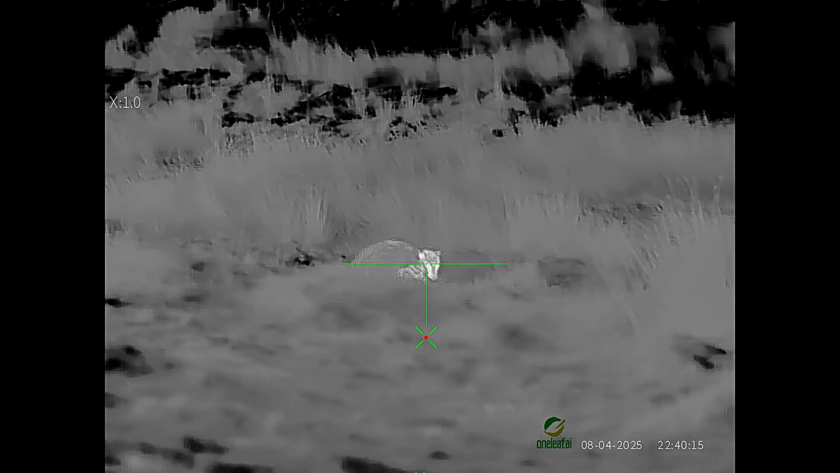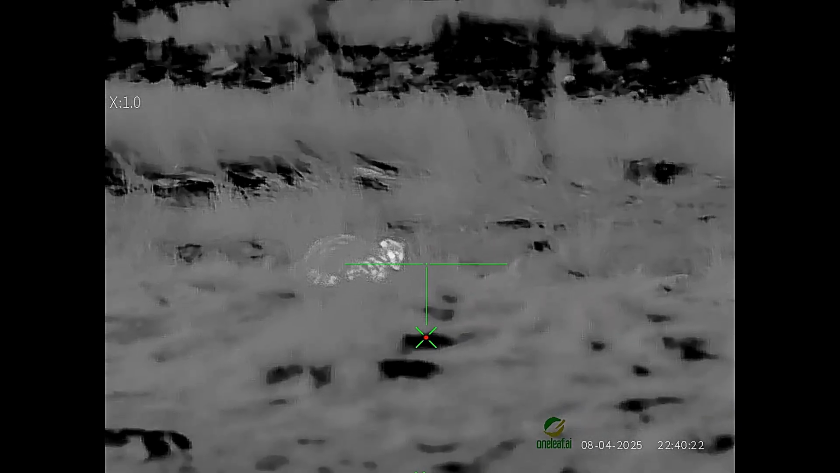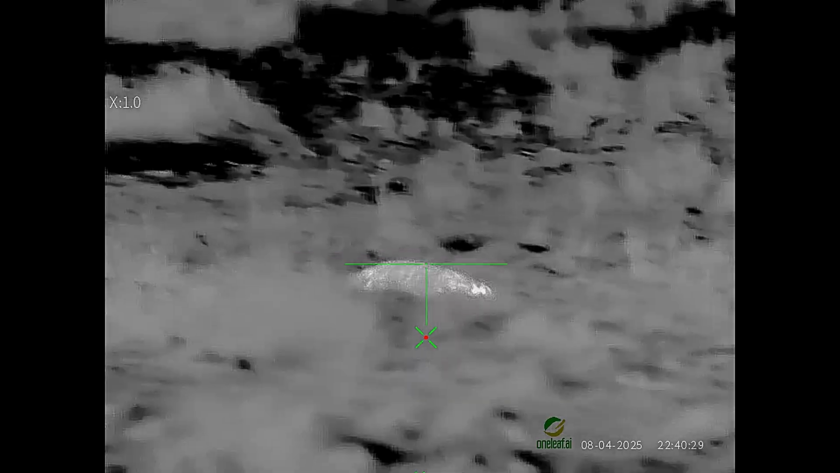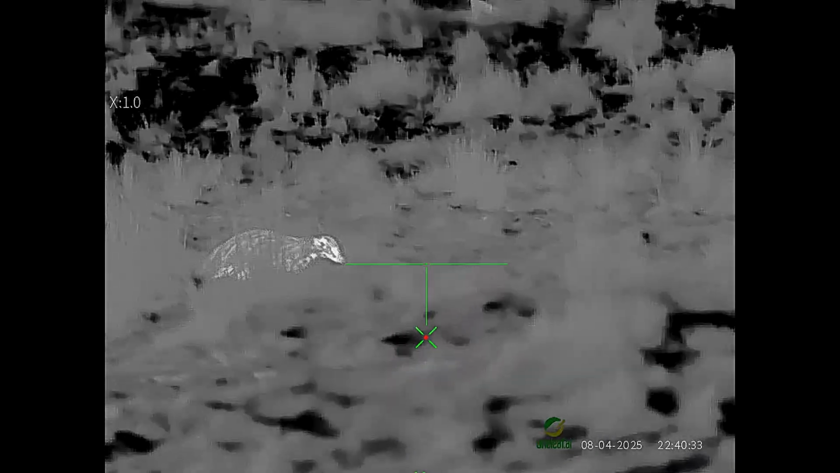You can also see how smooth the picture is. That's because this scope has a 60 Hz refresh rate, so there's no juddering. The screen's moving about a bit because I'm actually hanging out the window of the truck so I can film this badger as he's going round the back.